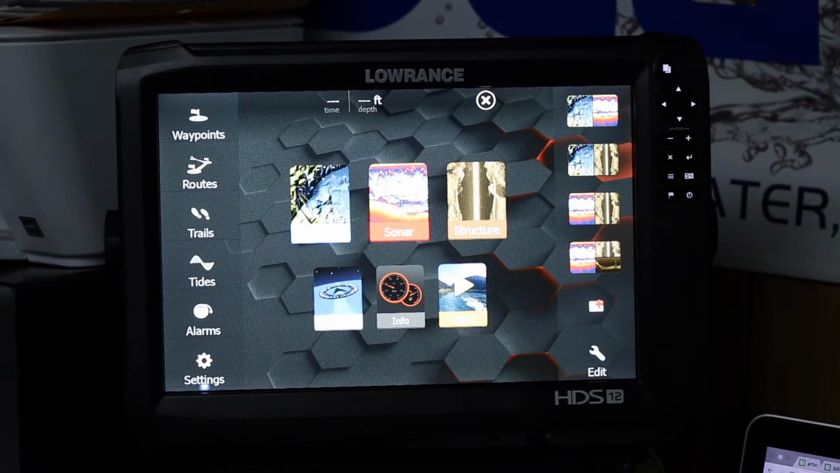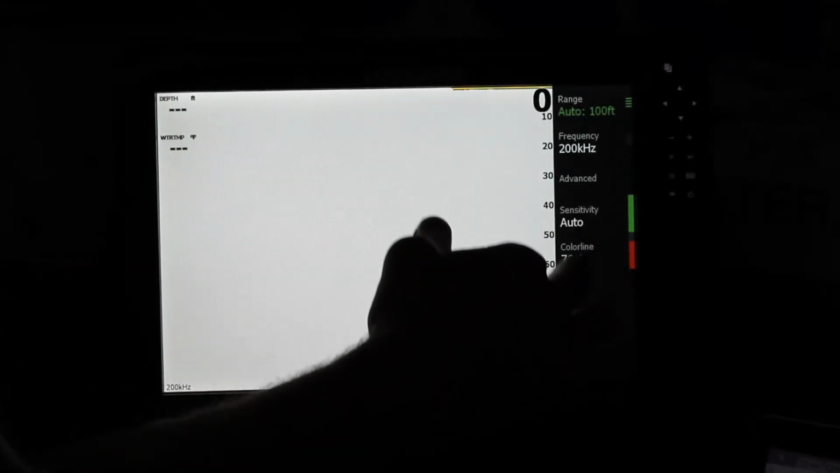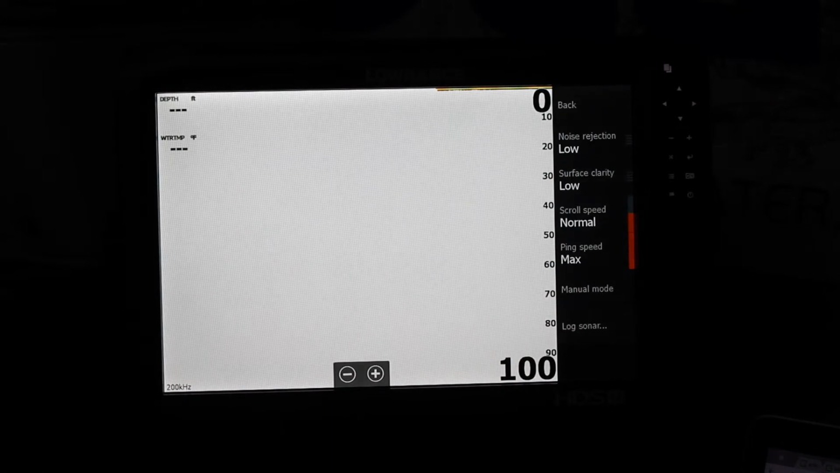Okay, so now I'm going to actually set up the sonar and some of my favorite settings, and then also change my settings for the chart as well. Things like structure scan, I'm going to play with those as I'm on the water. Okay, so what I'm going to do is go into the advanced features. I'm going to go ahead and leave the sensitivity on. So these are the things that I changed.